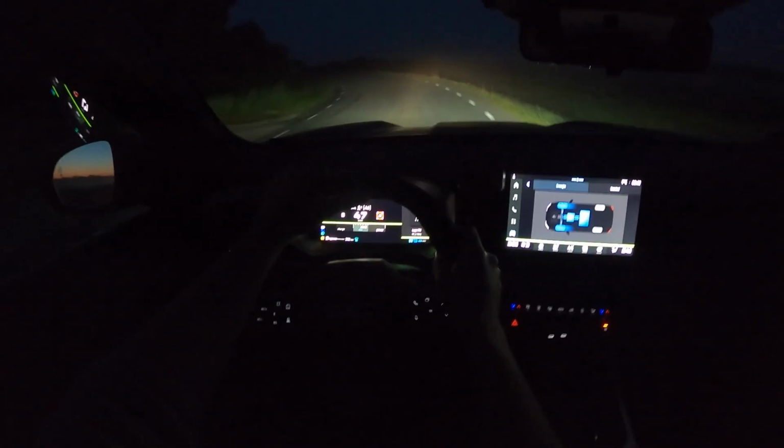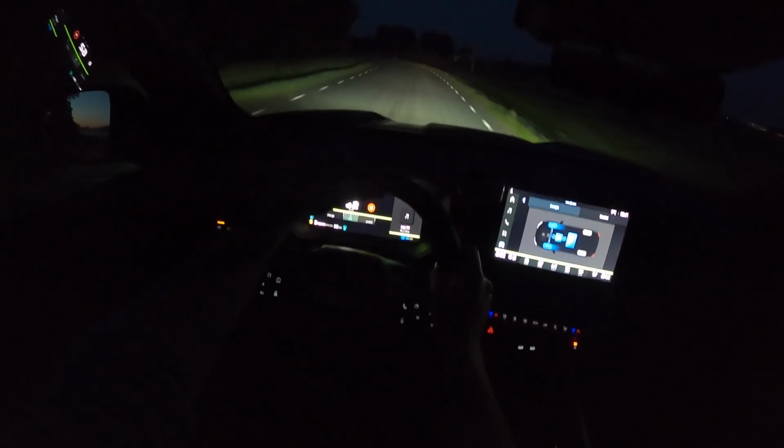Turn on my fog lights, which this stick has.